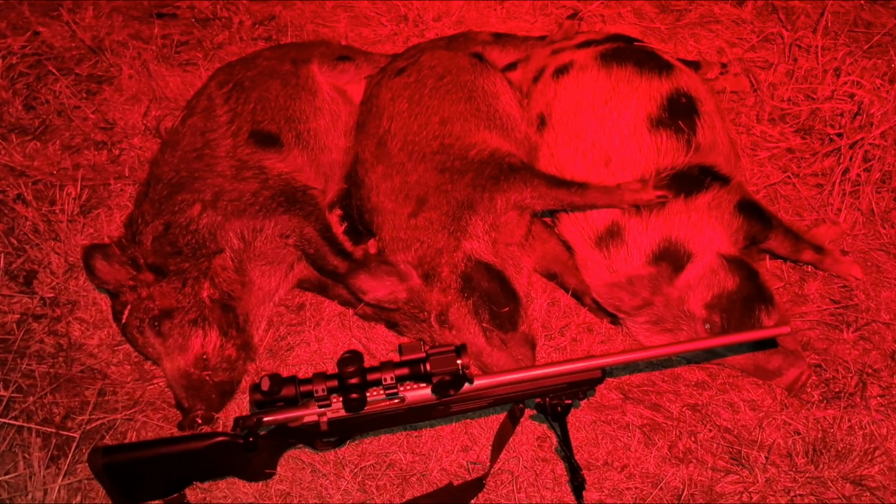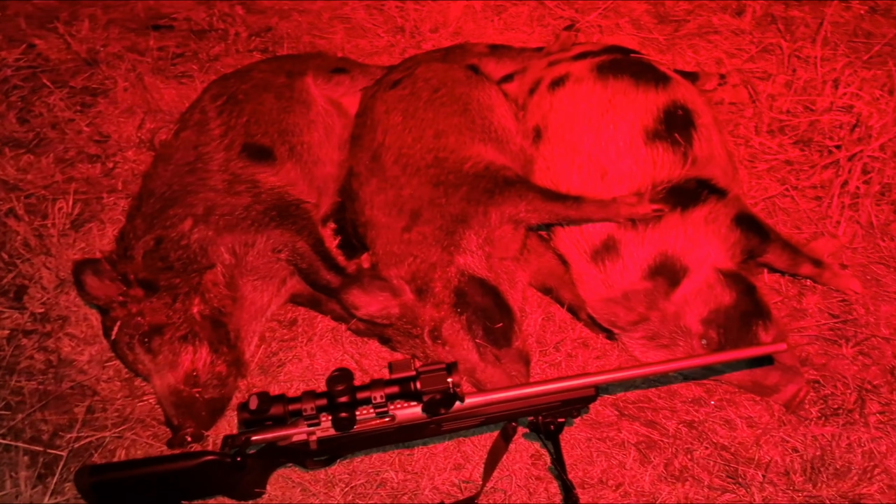I'm going to head back towards the homestead now, see if I can't find this fox that I was meant to be shooting tonight.